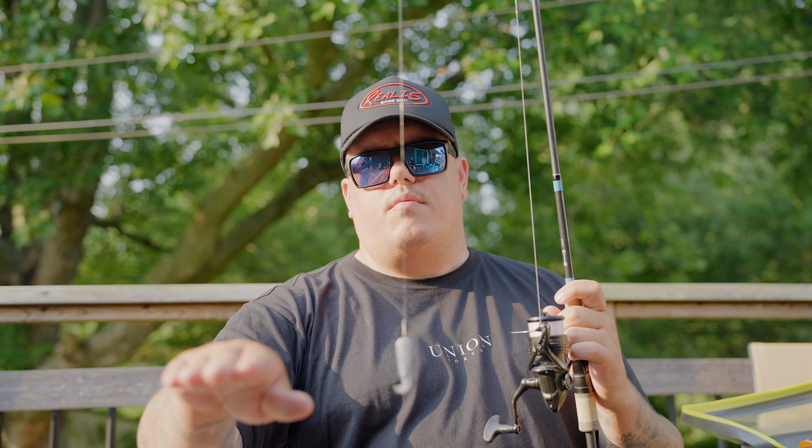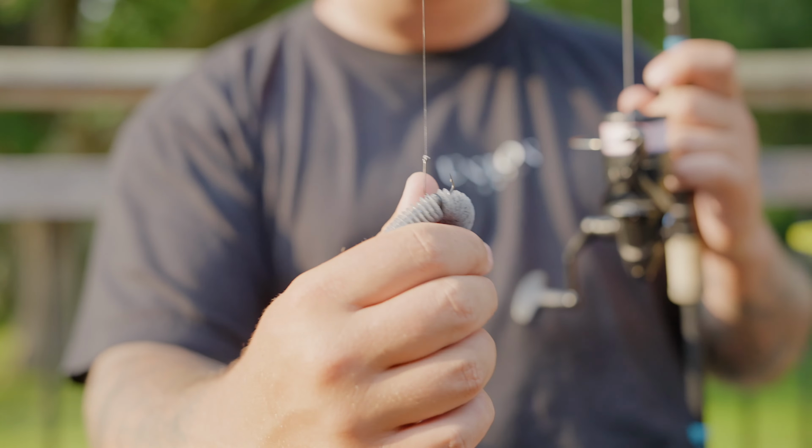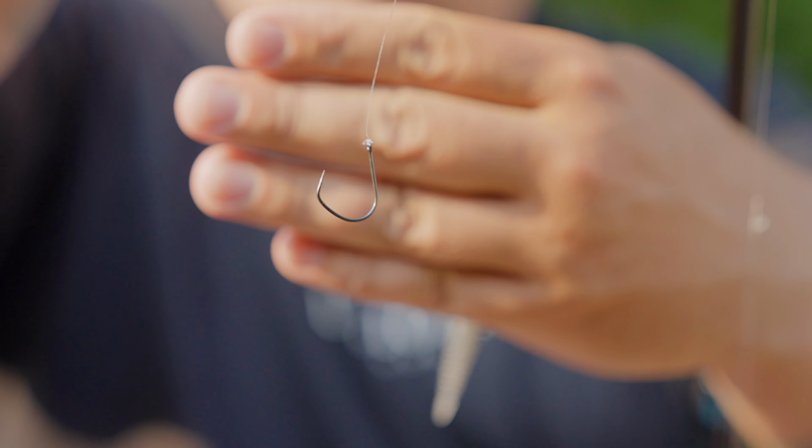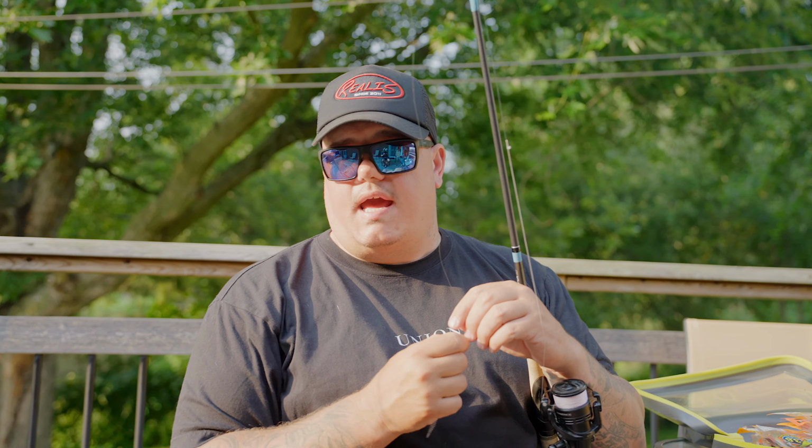There's a lot of great hooks on the market. Recently, I have fallen in love with this Decoy Hunter hook. It's a little bit of a different shaped hook. It's not quite a round hook, it kind of almost has a flat bottom on it. You can see the shape's a little bit different, and it has a nice wide gap. My hookup ratio has been phenomenal on this. It just flat out catches them.